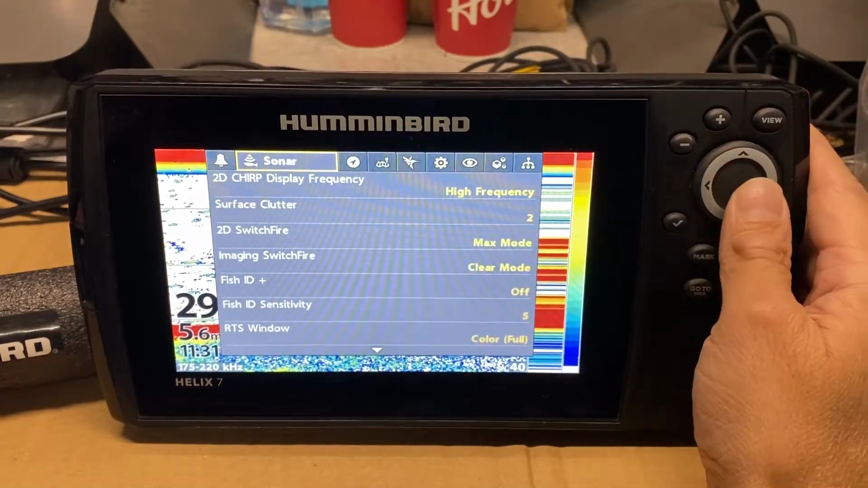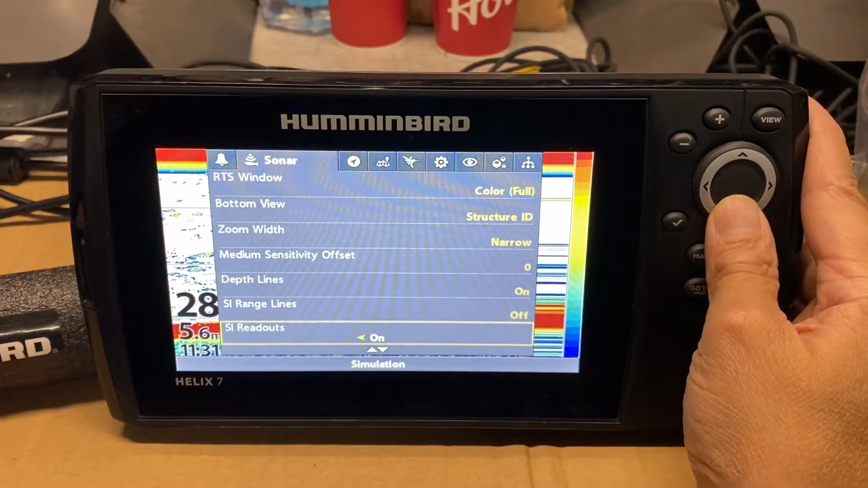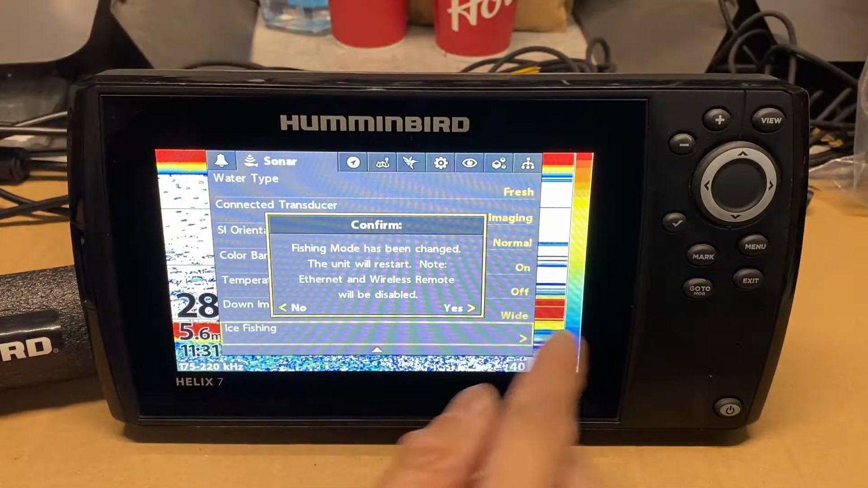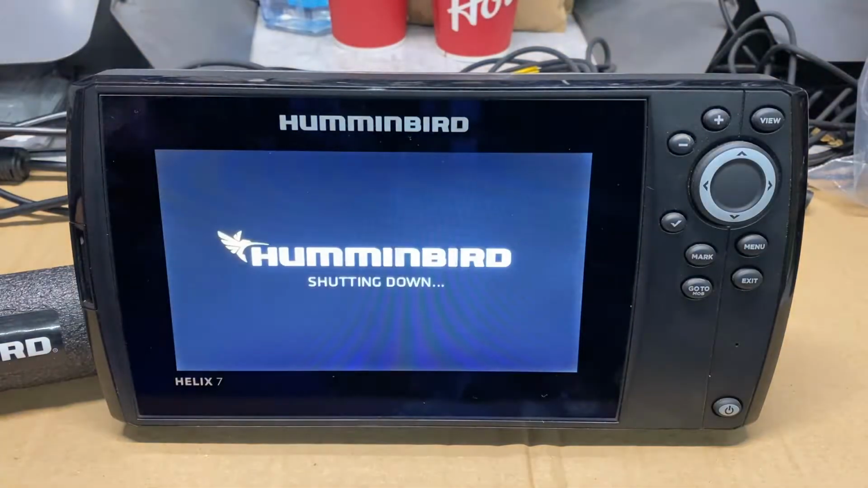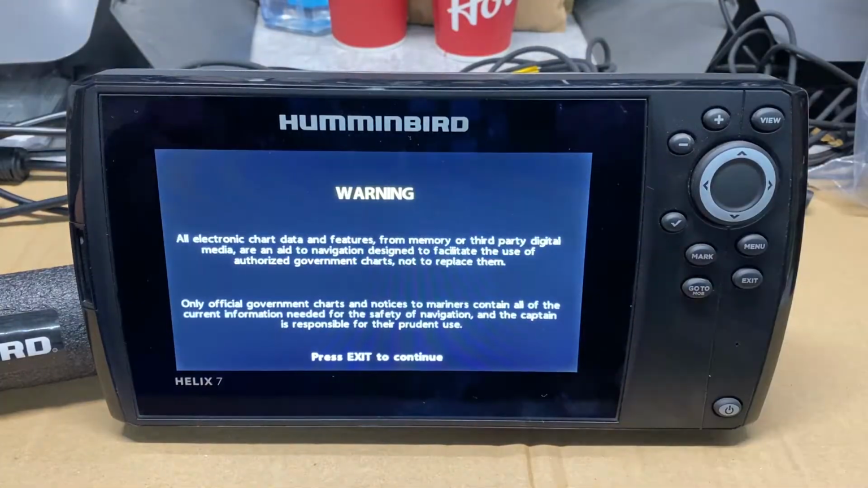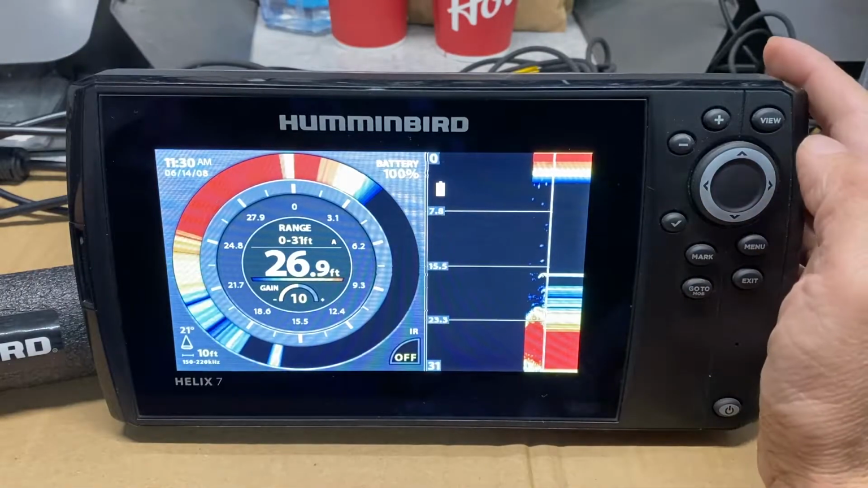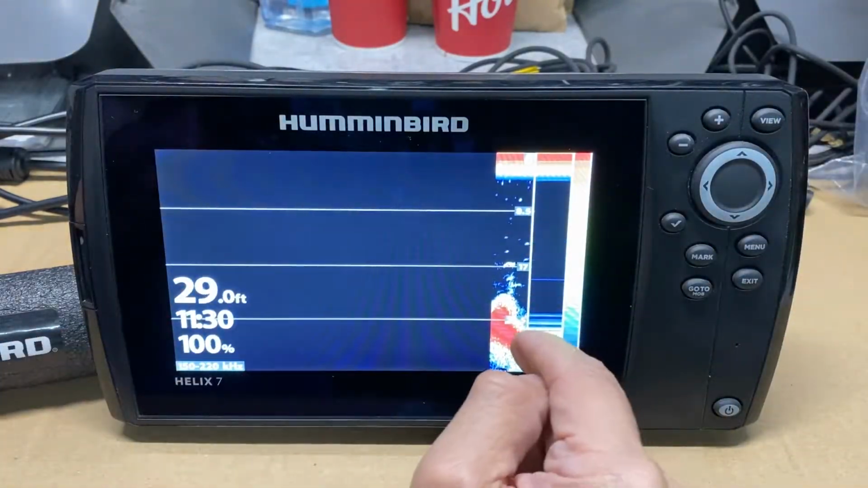We run to Sonar, and we run down, and we look for the ice mode, ice fishing. We turn it on. It'll turn off the unit. We're fine with that. So we've told the unit we're going to go to ice mode. Unit's turning off. Press exit again. All right, guys, we've turned on the ice mode. The simulator's going right now, which is perfect. So we're going to go to our view button, and we're going to go to the full screen fish finder.